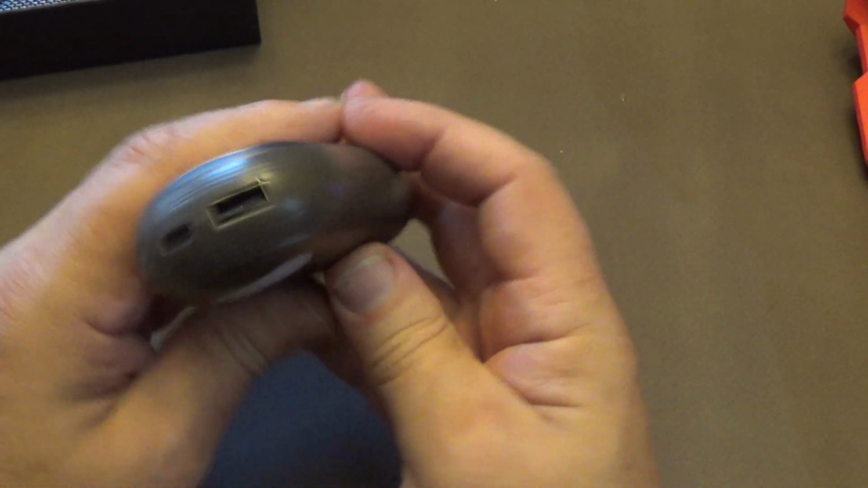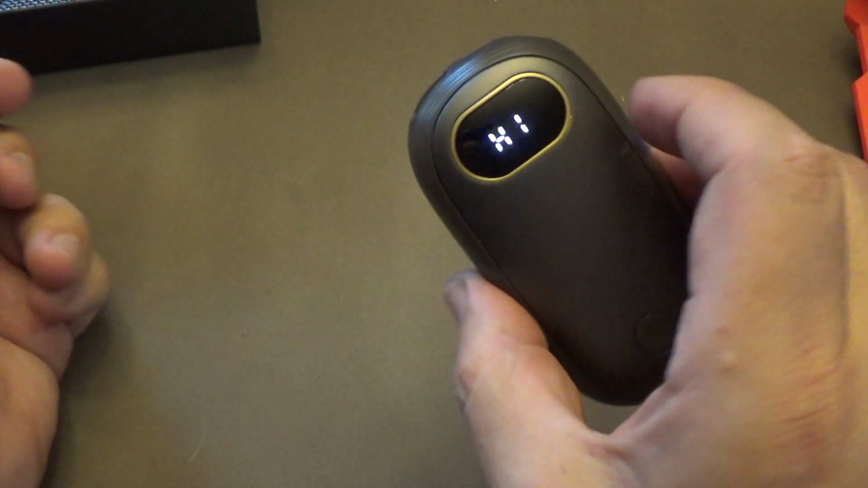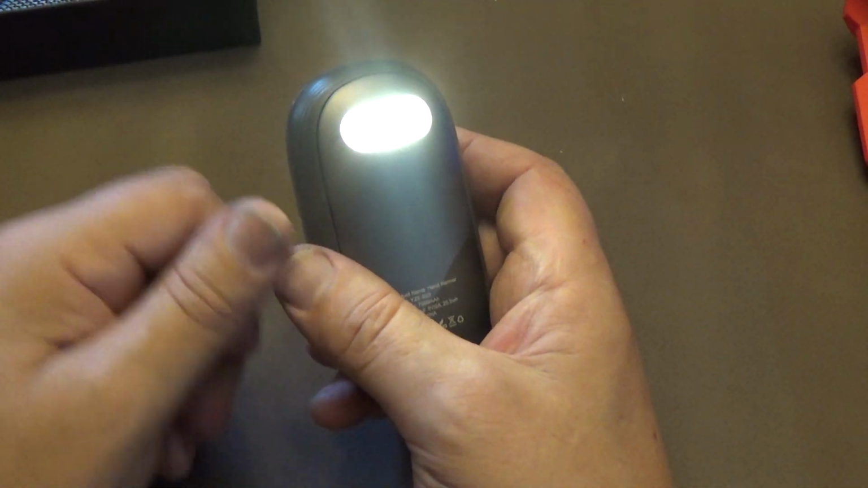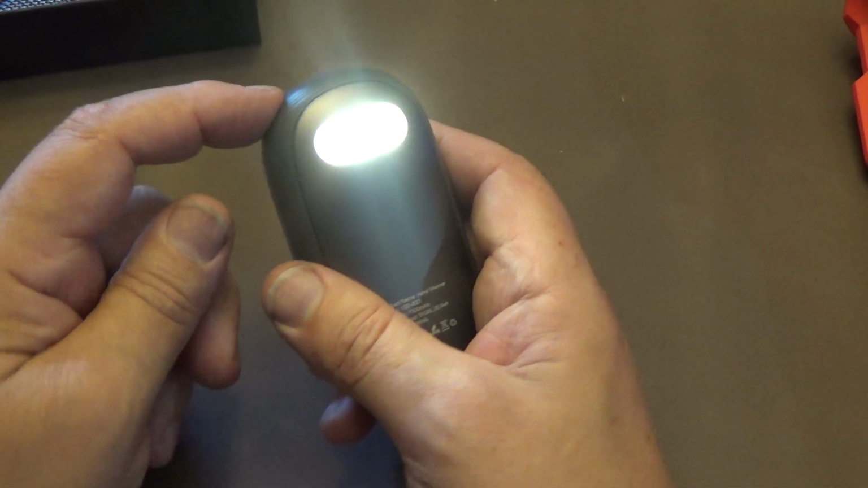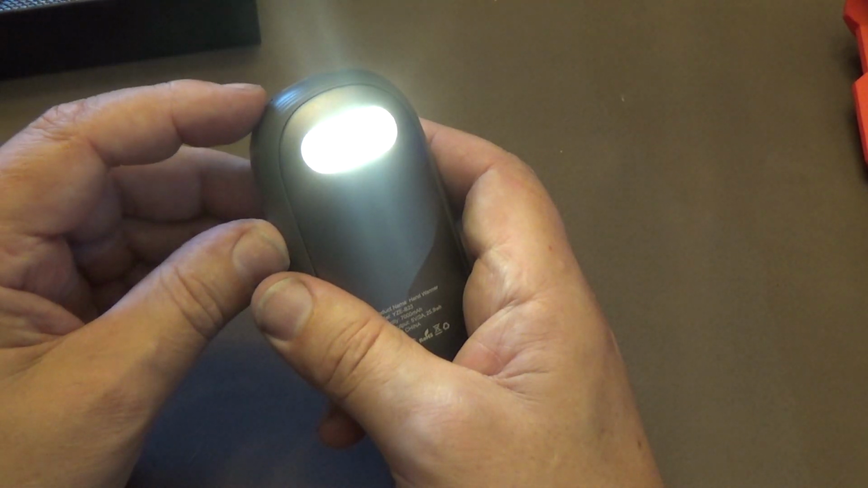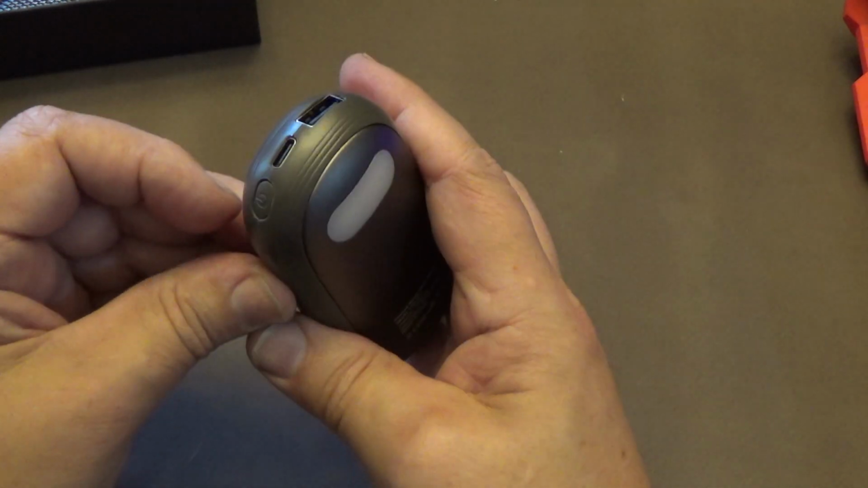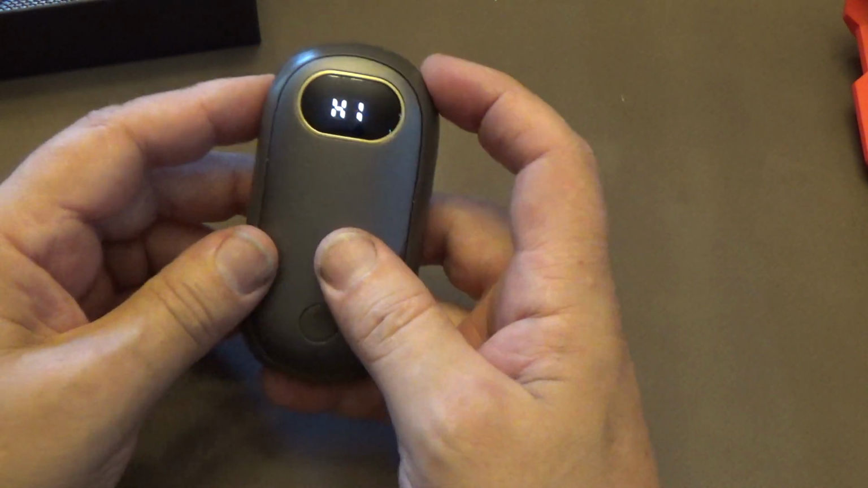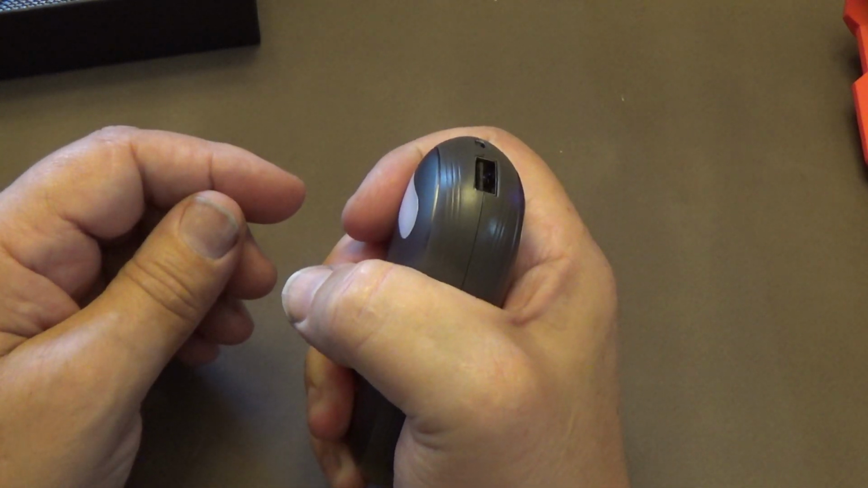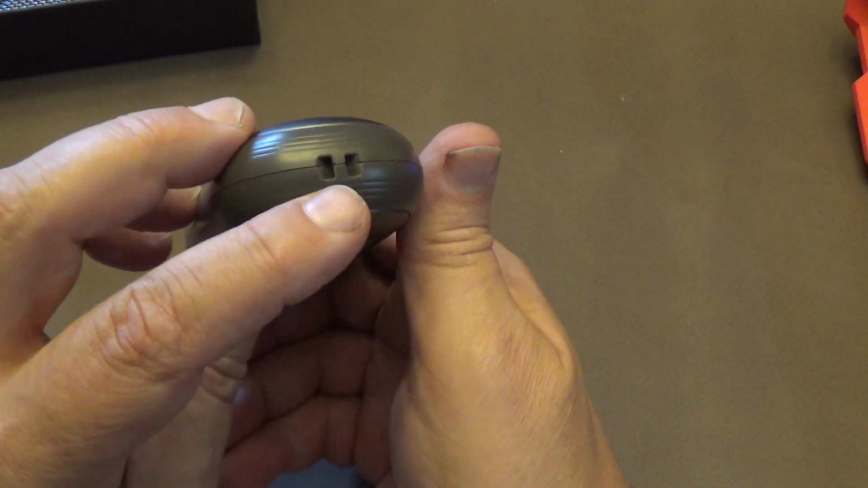But anyway, and again, as far as the light, you hit the button twice and then the little light will come on. So if you're out on a trail or something, hiking, it gets dark on you, you at least got a little light. There we go. Down to 93%. There's where you'd stick your lanyard.